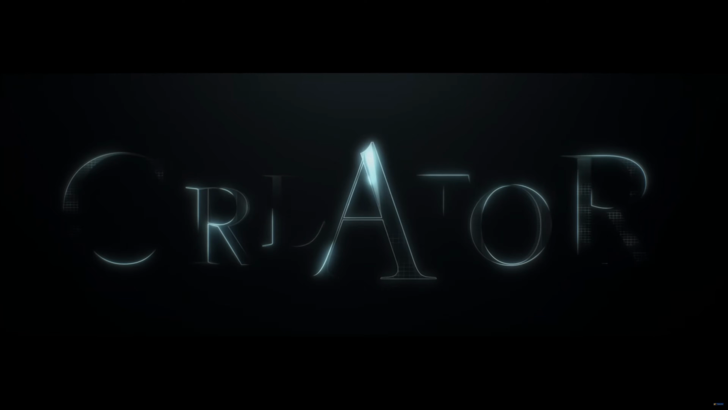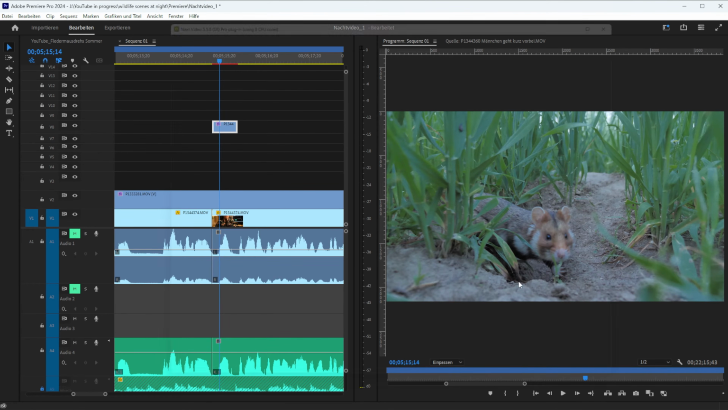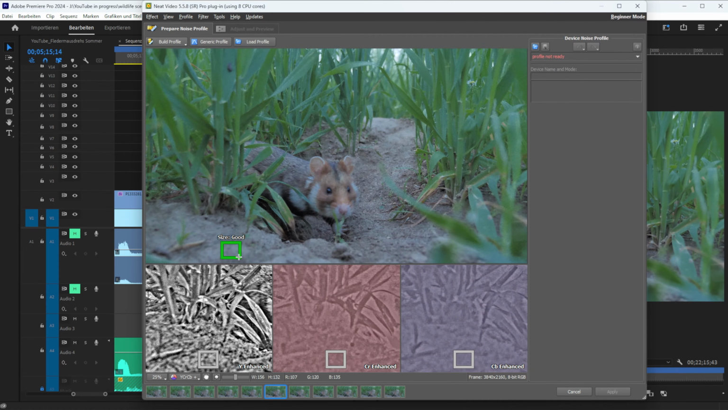And one reason for this choice was because of the good low light capabilities of this camera. In post-production, you can use a noise reduction tool to refine your footage. In my own productions, I use the one from Neat Video, which is really powerful.